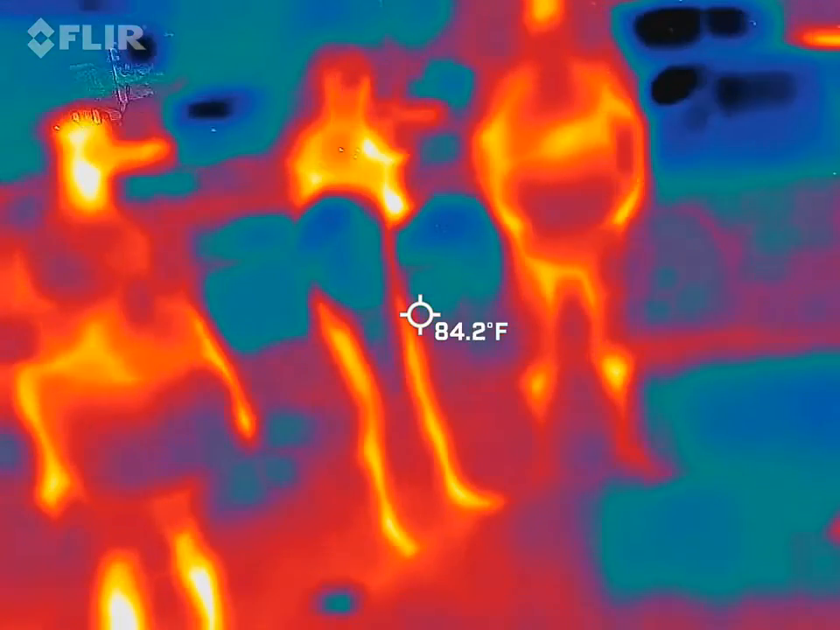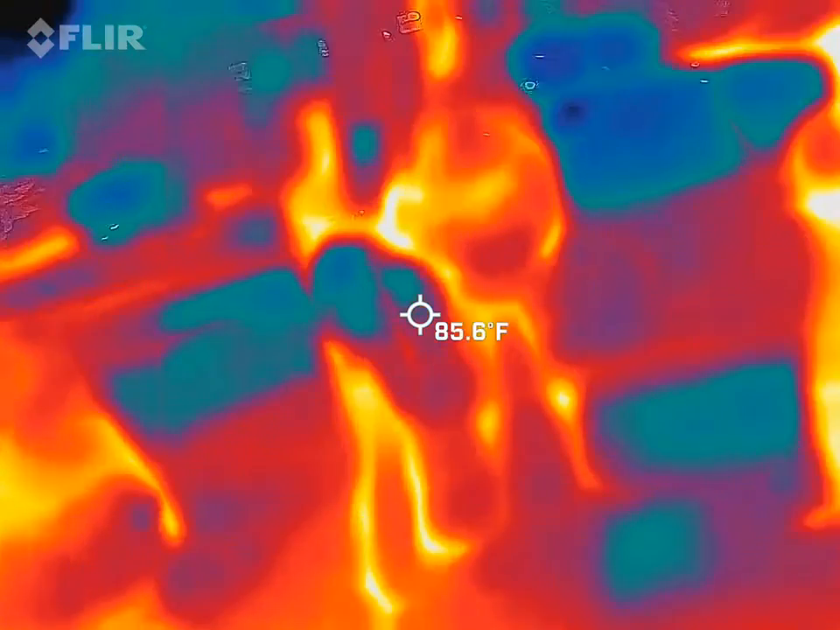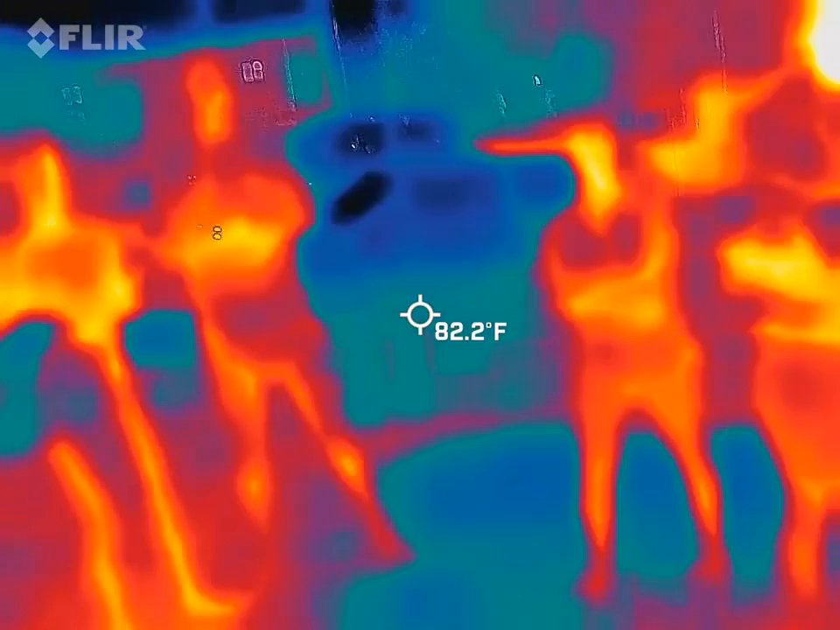All right, so this device behind us has not gone off since we set it down. So I'm going to have you pick it back up as I tell the group what we're going to be doing. You can go ahead and grab it. So from here, guys, we're going to be going up 3 blocks to the Lodge Alley.